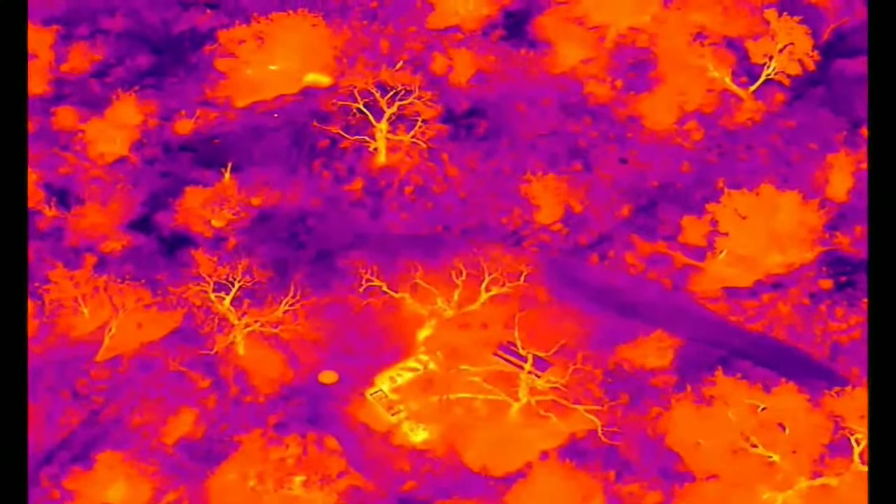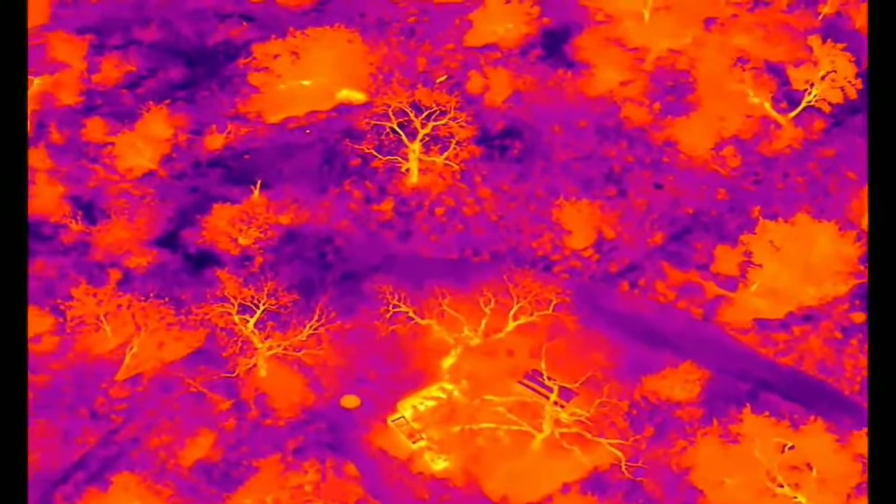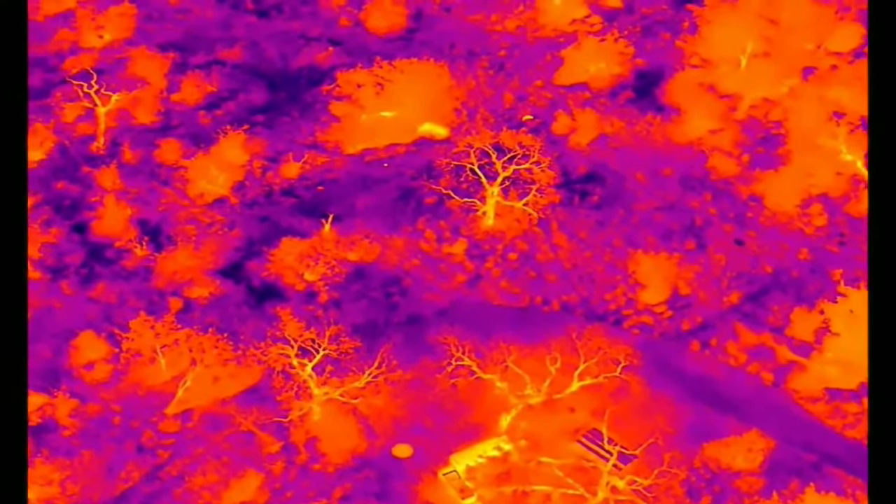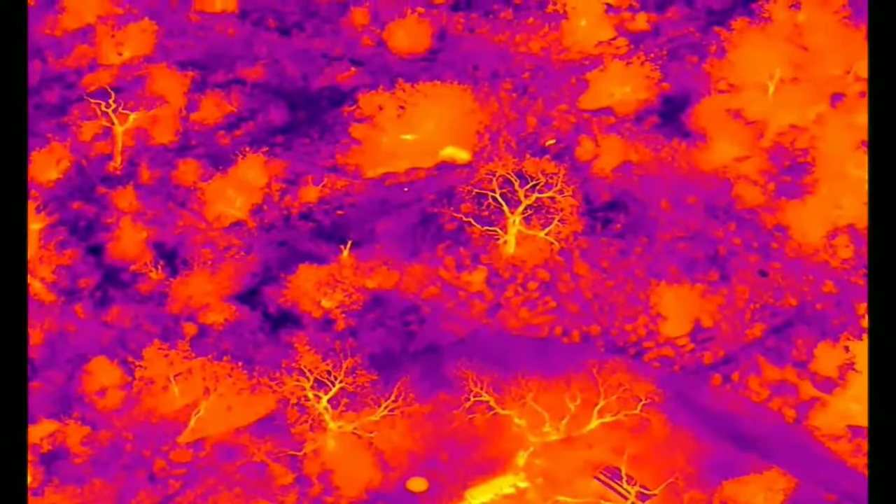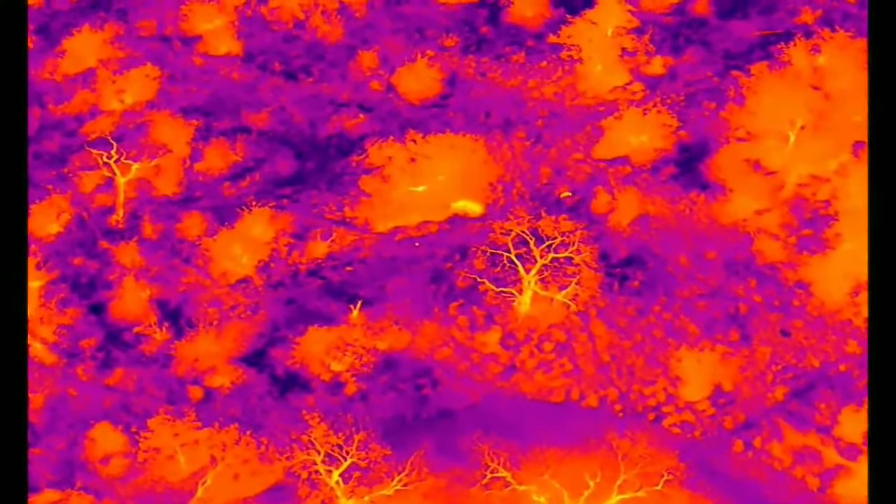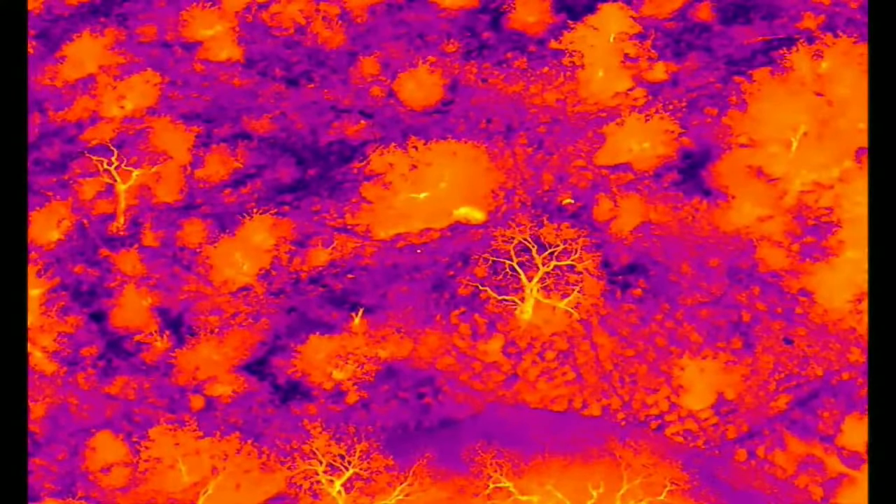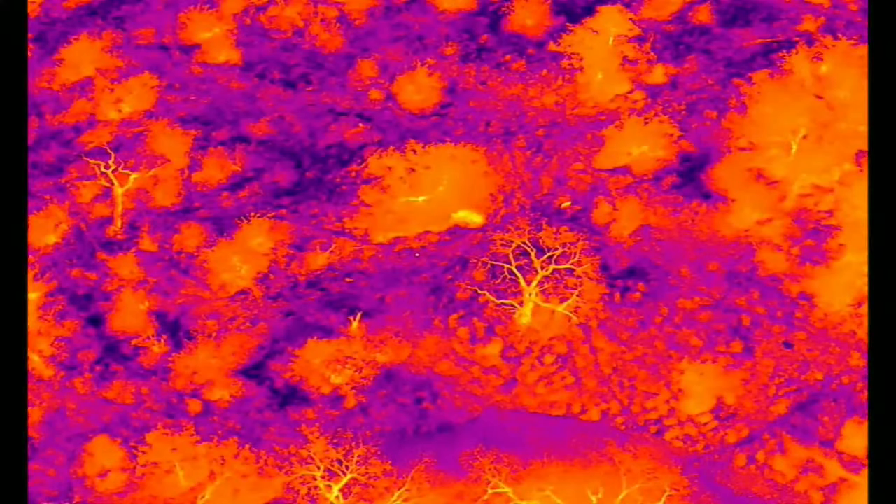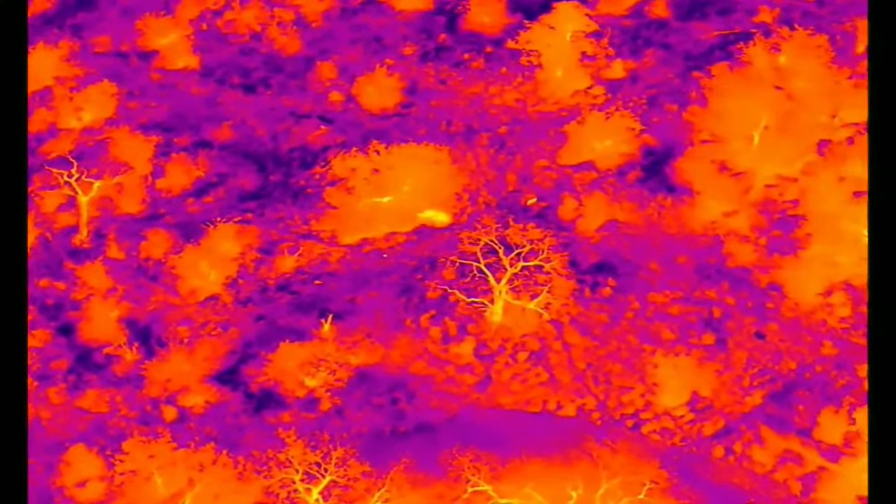There's a hotspot. I see a hotspot there. It keeps putting its head down, so I'm going to say that's an impala or an antelope.